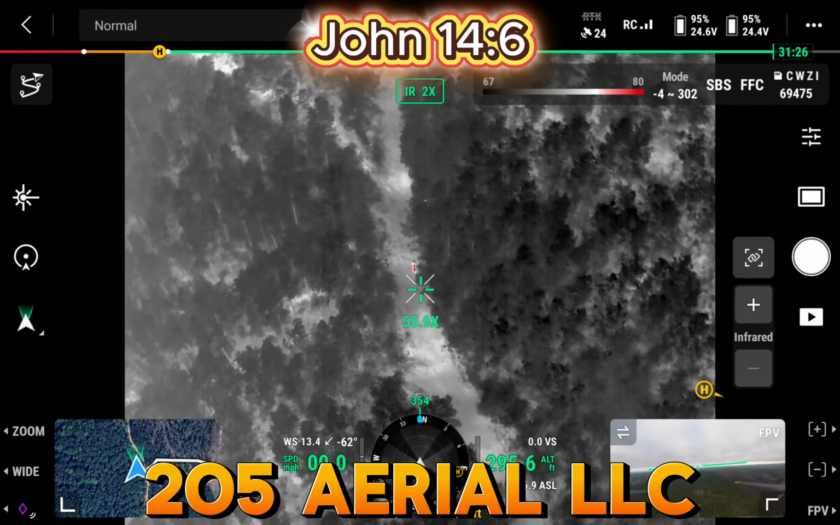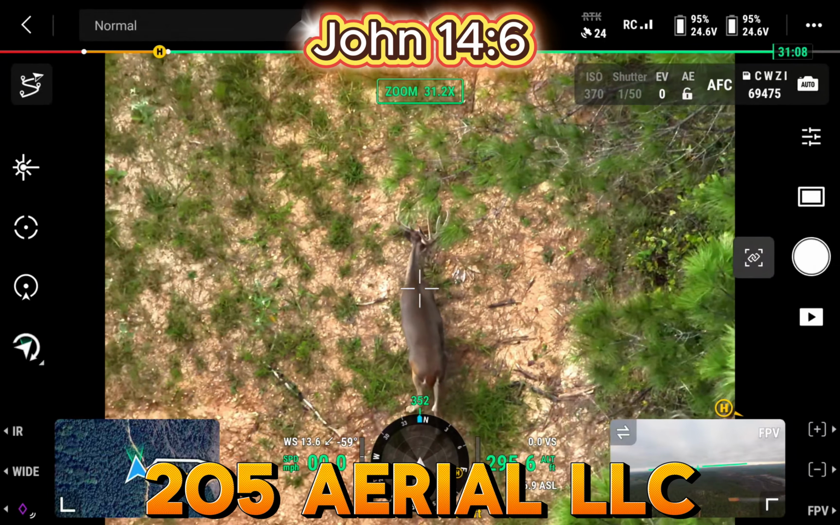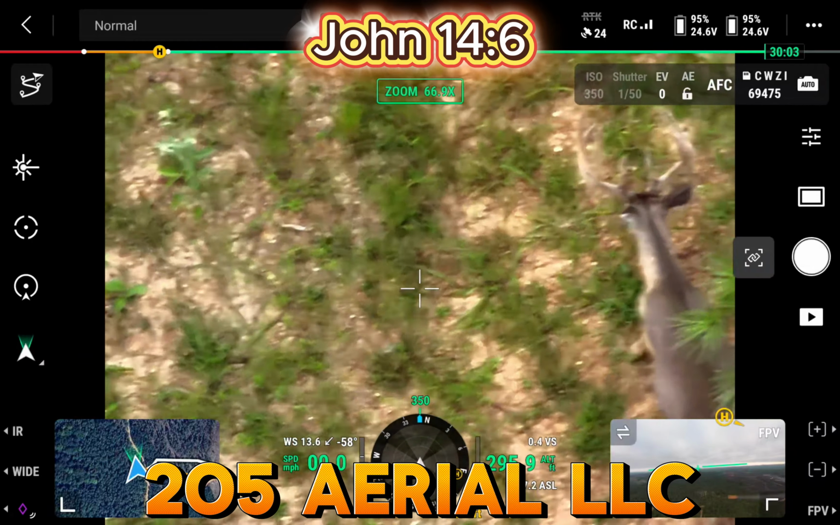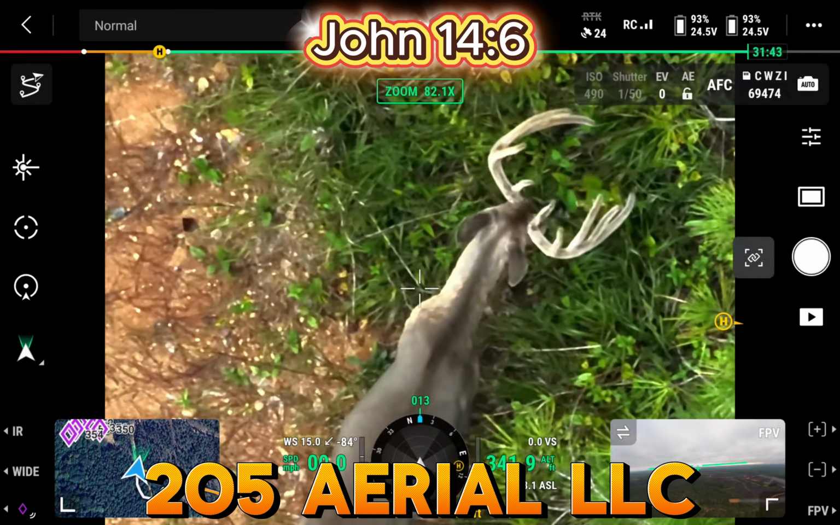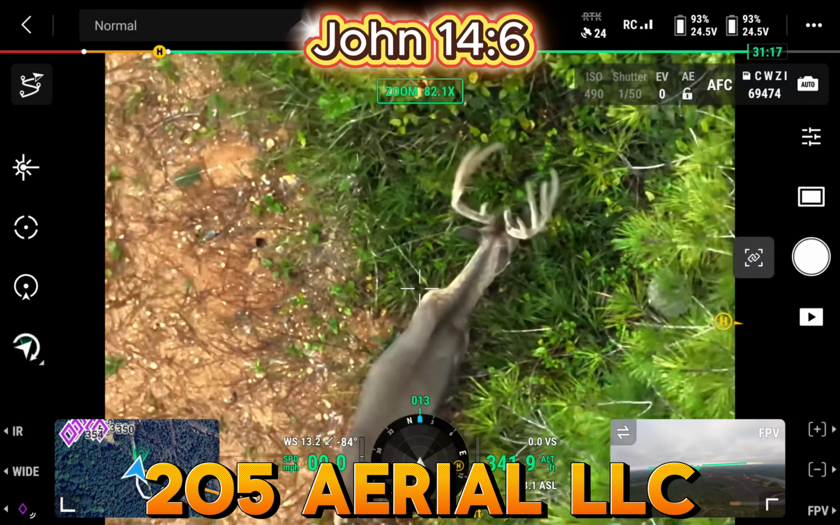Let's see who we got walking down the middle of the road here. Looks like, is that the 10 point? I think that may be the 10 point. The infamous 10 point right here.